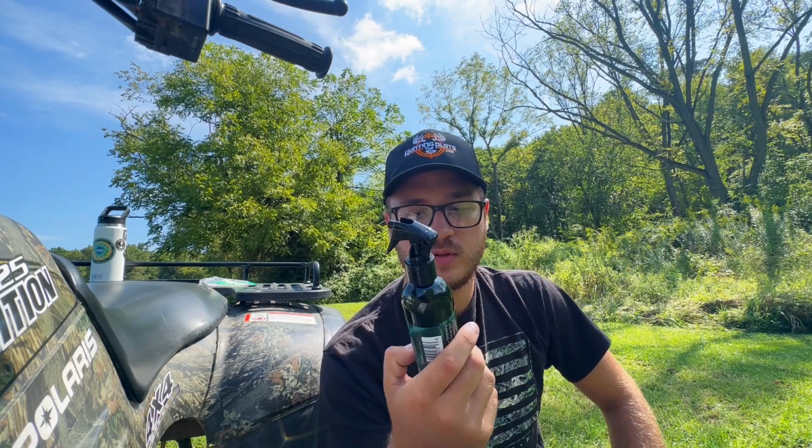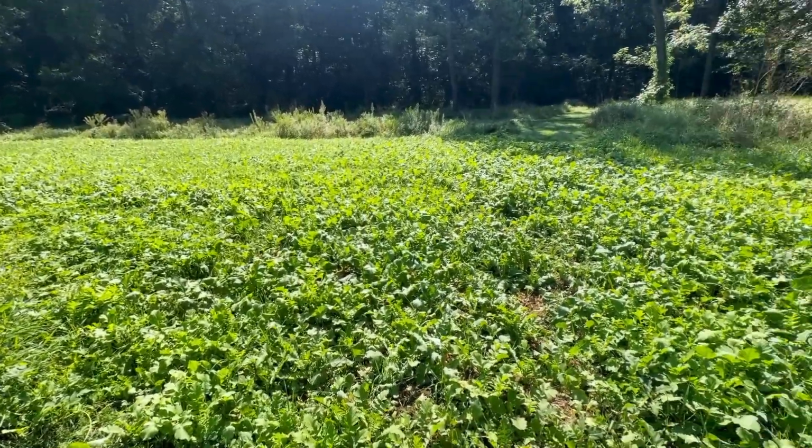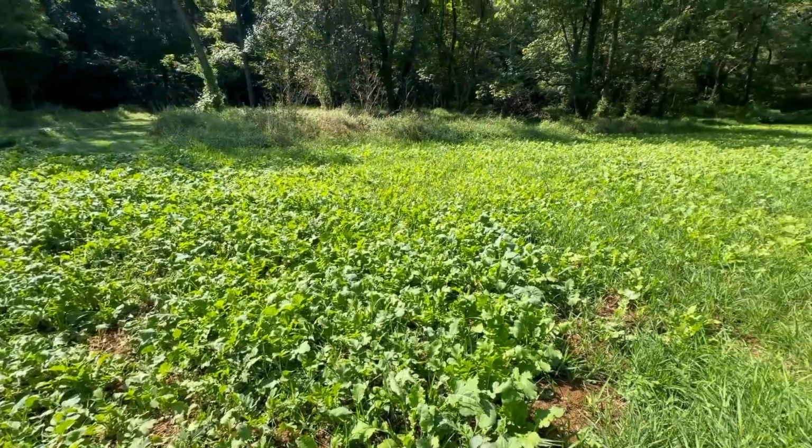I'm super excited. Hopefully Barney's still hanging around. So we're gonna go in, check the camera, and put this stuff on my boots. This is the Fall Essence cover scent. Here she is, guys. Look at this food plot.